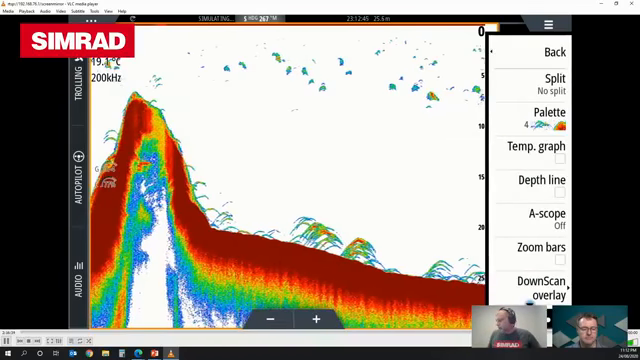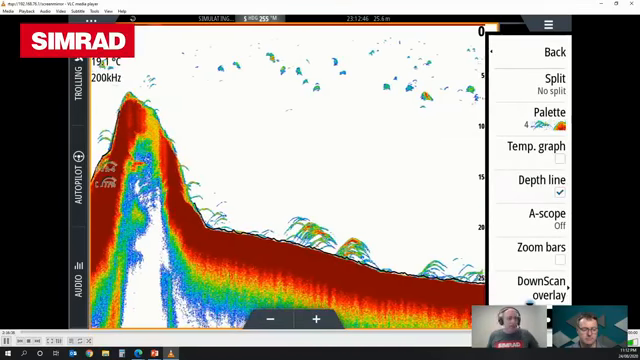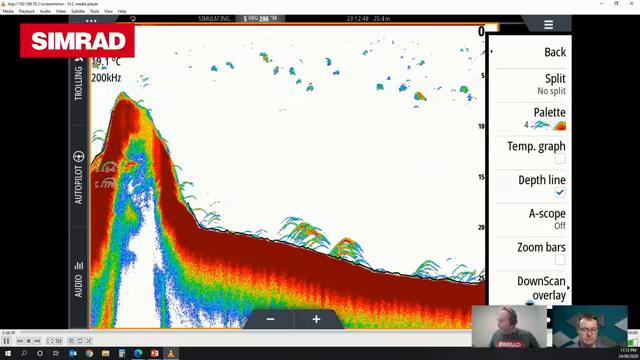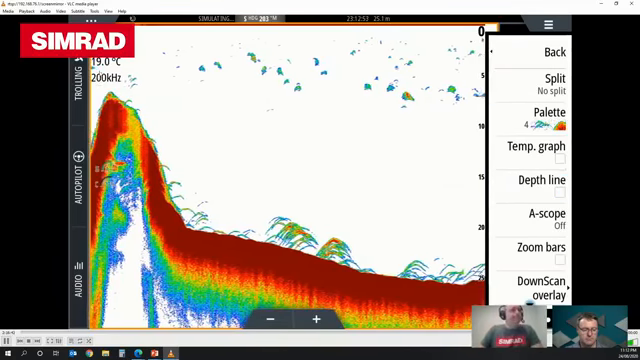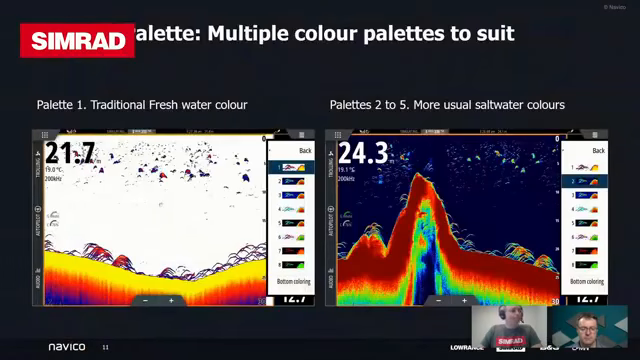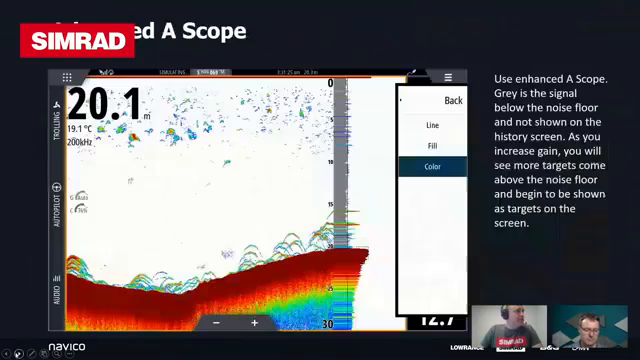There's also an option in here called depth line, which helps you with that, and that'll draw a marker along the bottom as to where the sounder thinks that the bottom starts and finishes. Okay, I'll just move on from here. Advanced A scope.